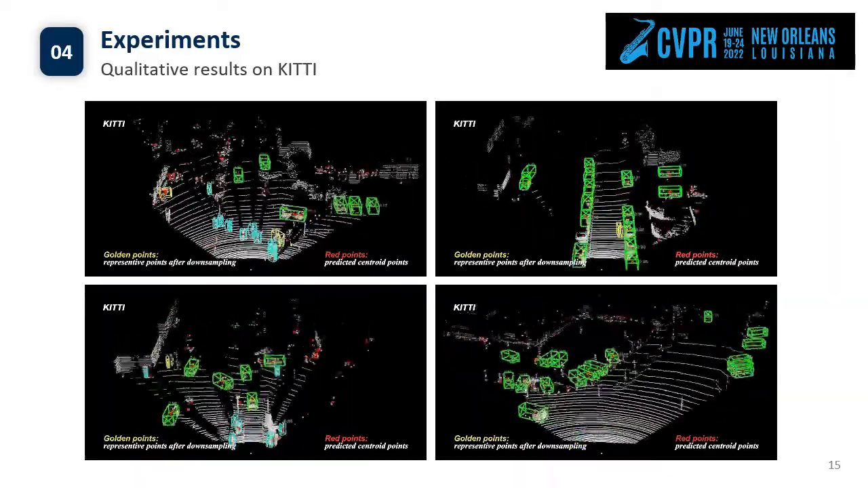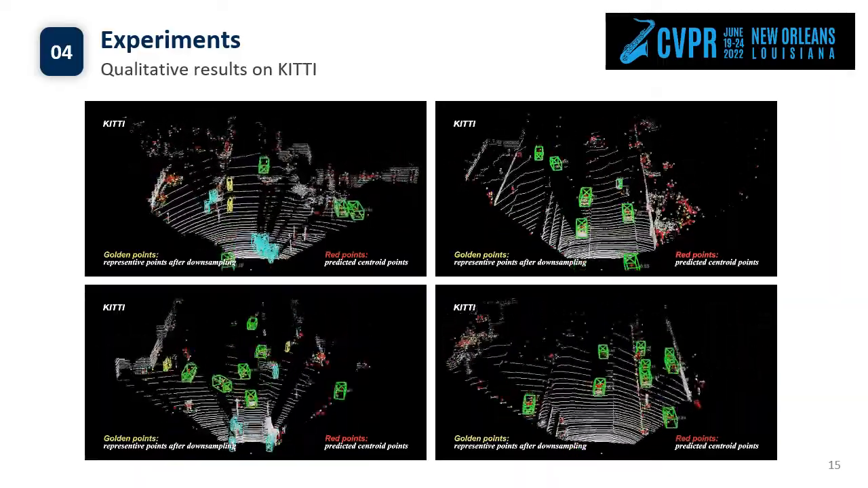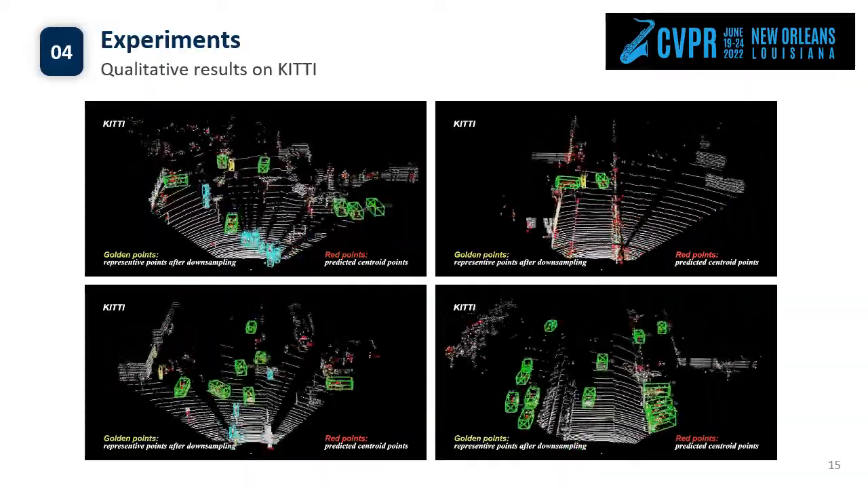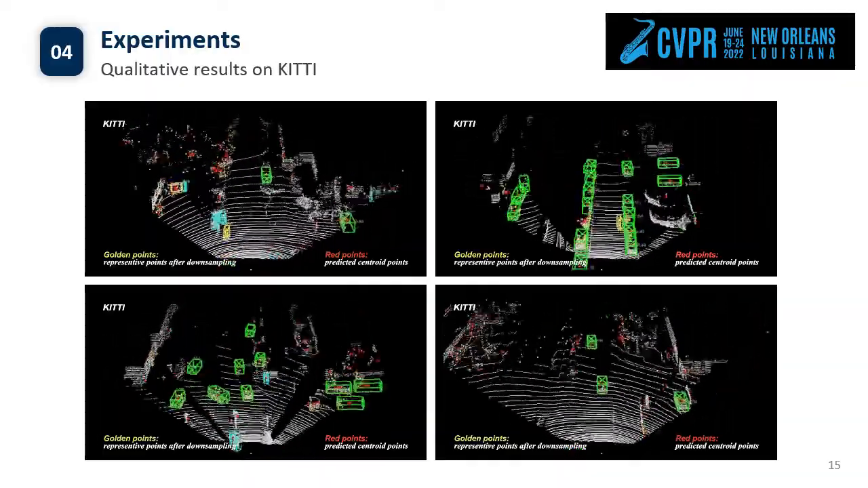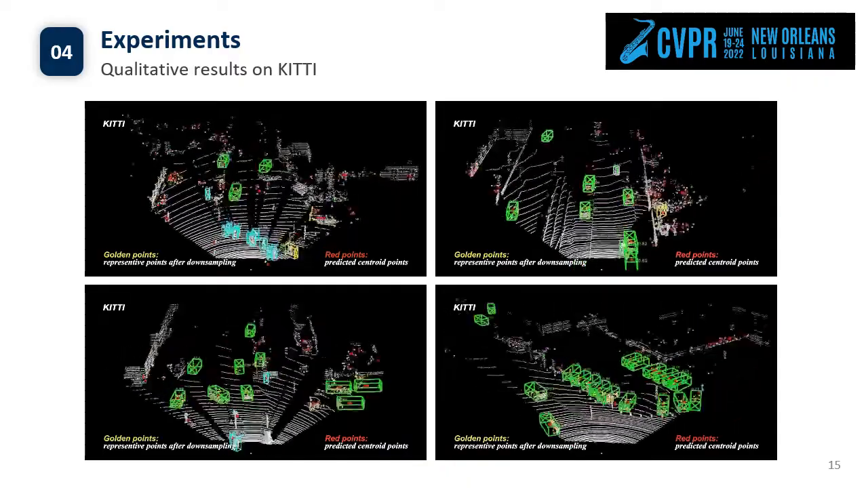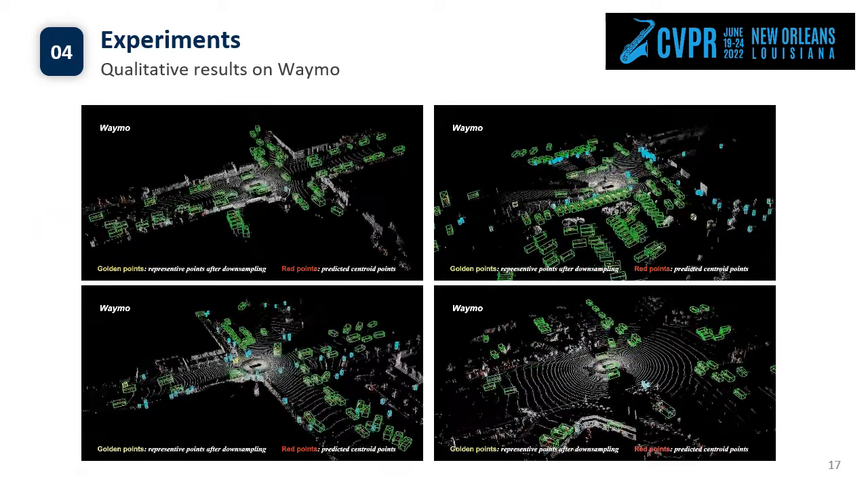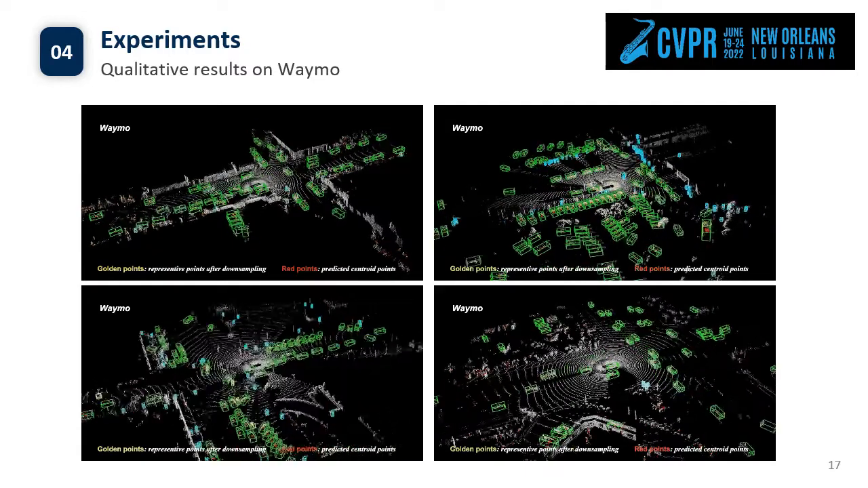Here we show some qualitative results achieved by our IA-SSD on the KITTI dataset. Golden points refer to the representative points after sampling, and reds are the predicted centroids. We further evaluate the performance of IA-SSD on the Waymo dataset. It achieves better detection performance on pedestrians and cyclists compared with other strong baselines. Then we show the qualitative results on the Waymo dataset.